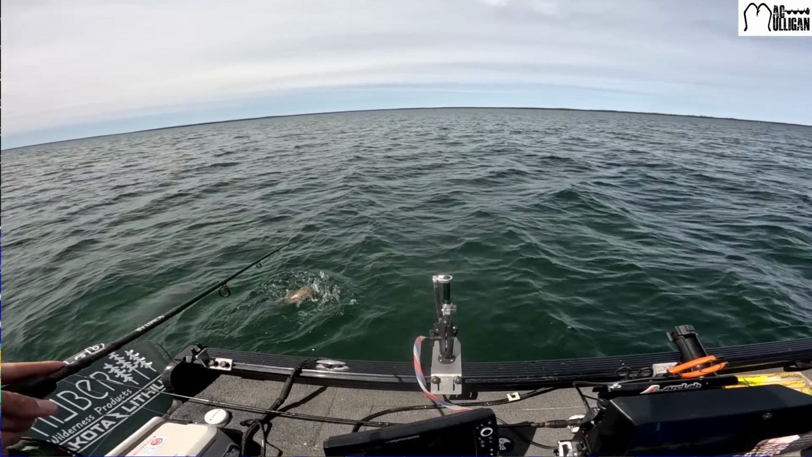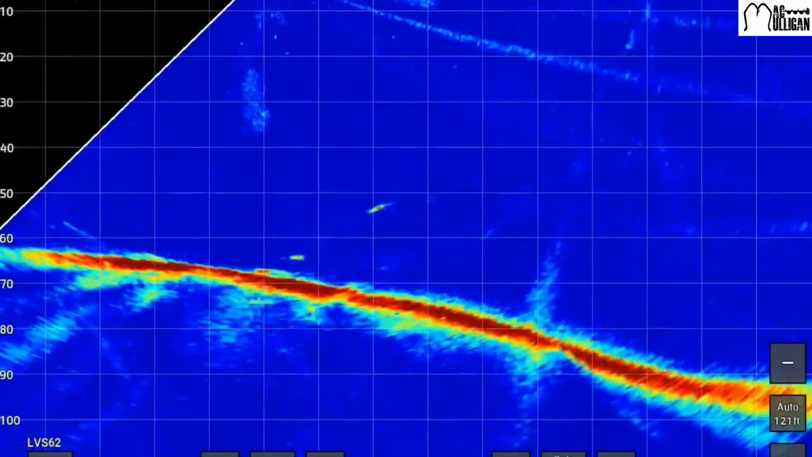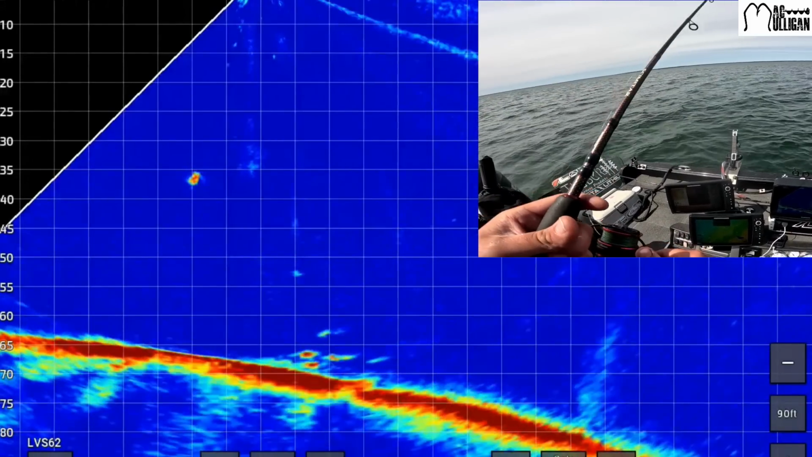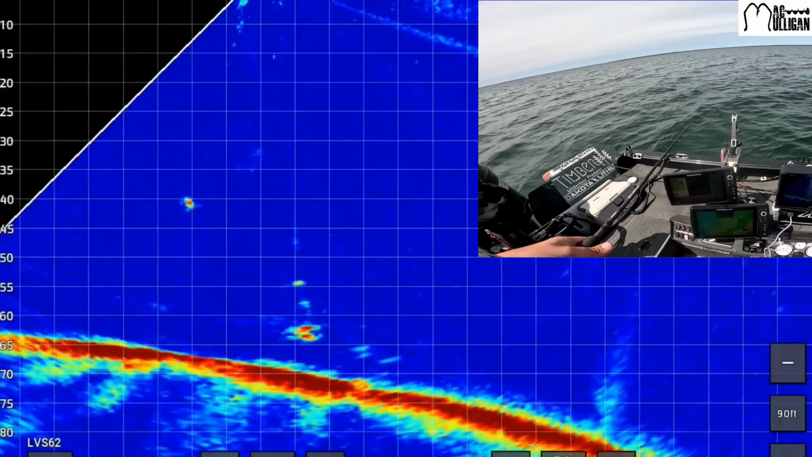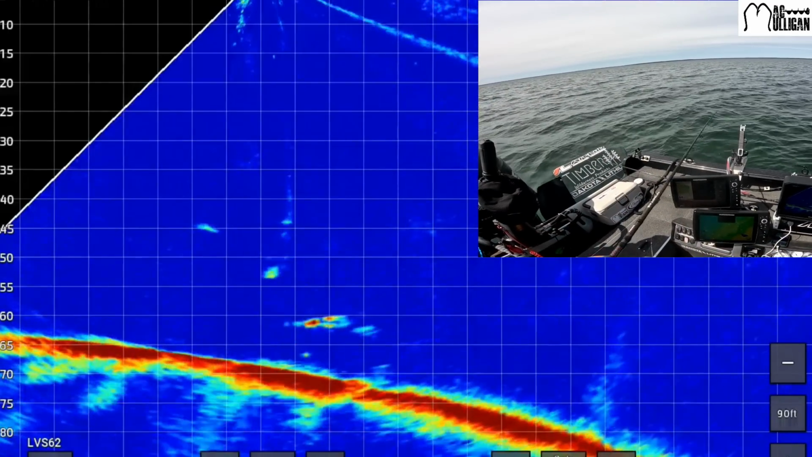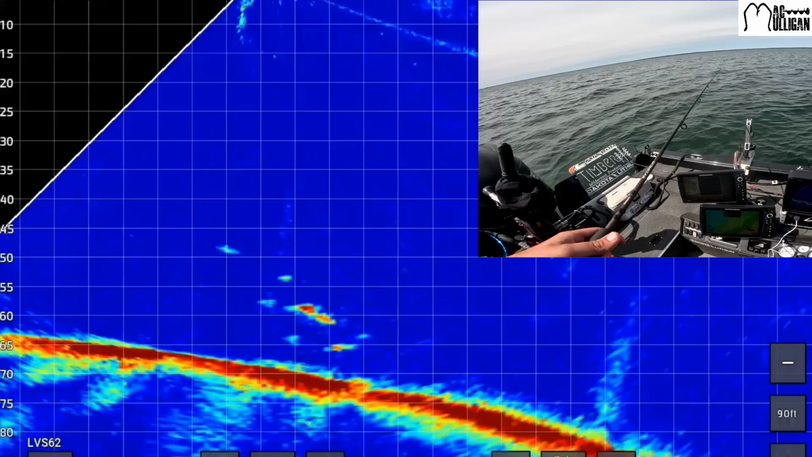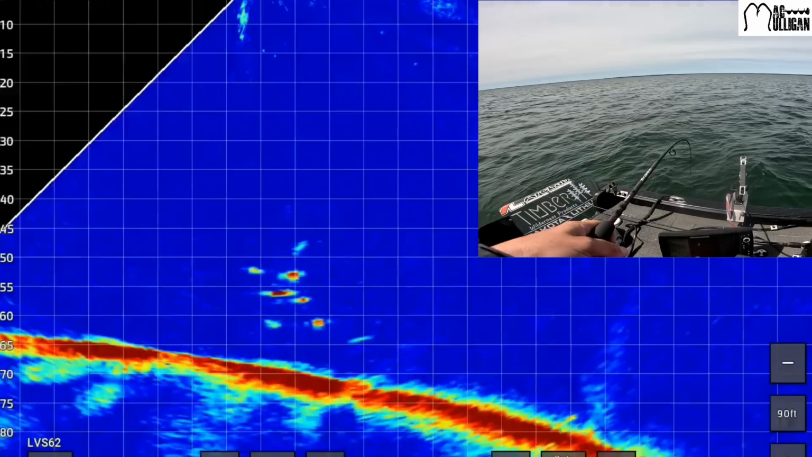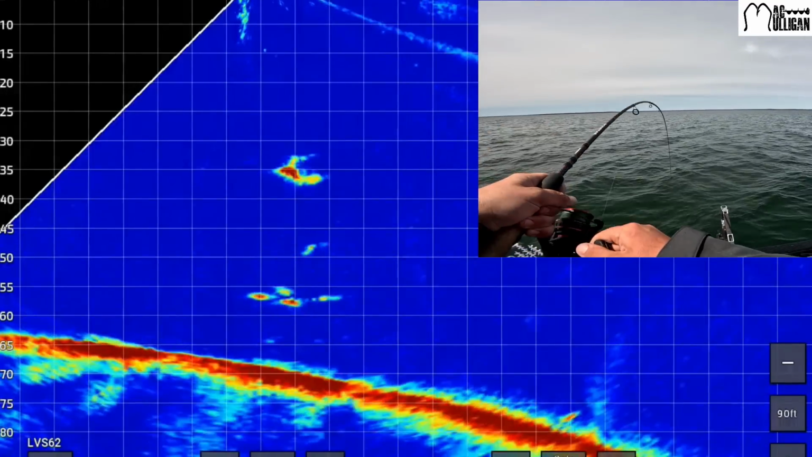Lake trout number 3. I think we'll be able to see them better if I scan out like this. There we go. Look at them just stacked there. Didn't even make it to the bottom. I'm just reeling up right now. Oh, missed him. They are so loaded down there.